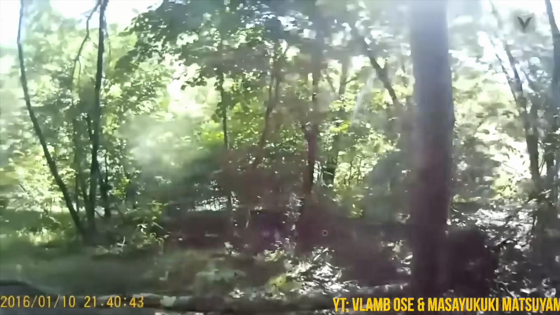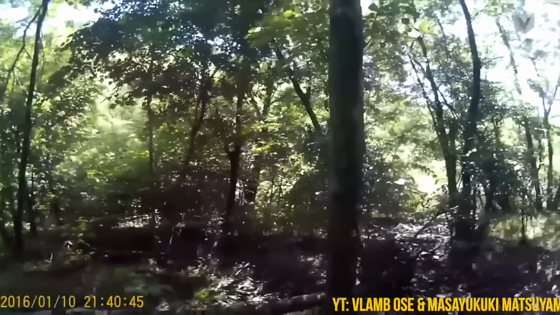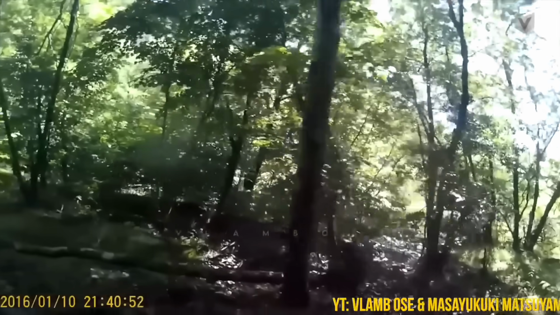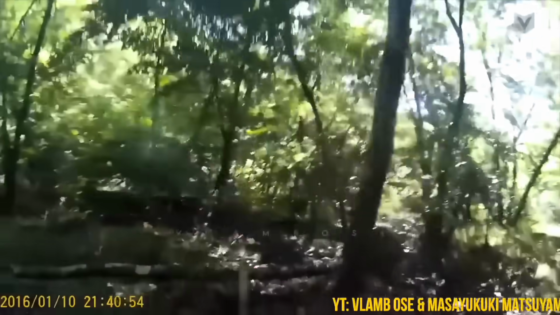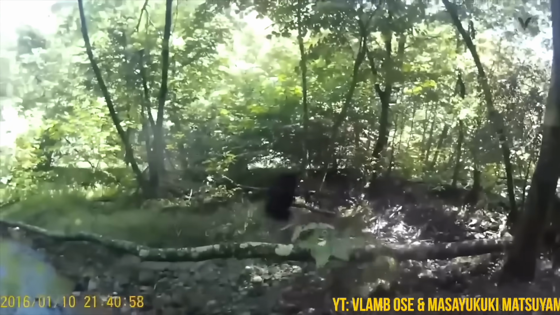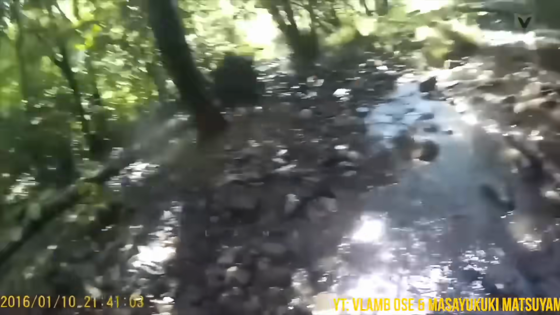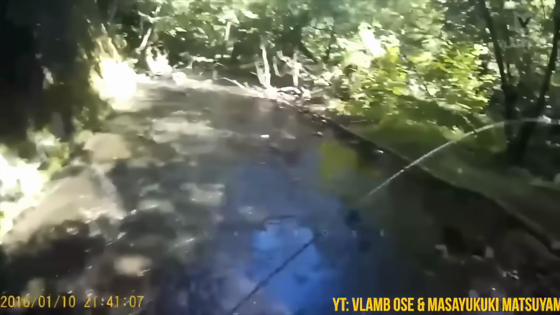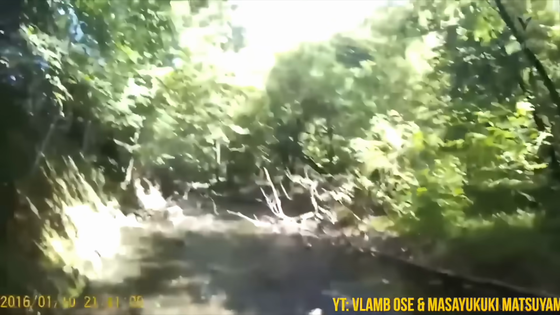Yeah, that is not what you want to say. A man fishing in Japan has the fright of his life when this bear runs up on him while he's fishing. Yeah, if I'm going to run into a bear in the wild, my weapon of choice is not going to be a fishing rod. This guy did a good job of deterring him, though.